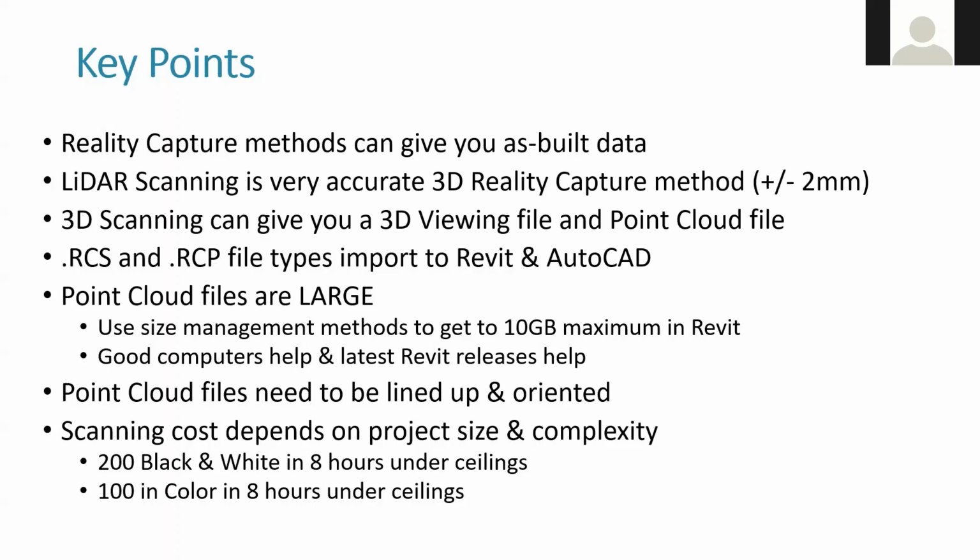Well, it depends on the size of the project. If you're doing something like a house, it shouldn't be a problem. But if you're doing something like a whole hospital or a school, then we're talking larger file sizes. It also depends on which scanner you're using; some of them are larger than others. You have to make sure you have the computers to handle them, and generally any modern computer should be able to handle them just fine.